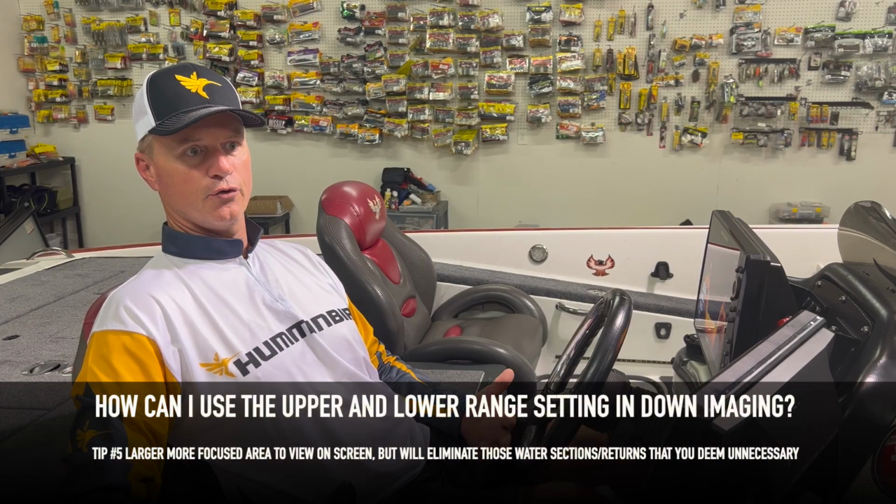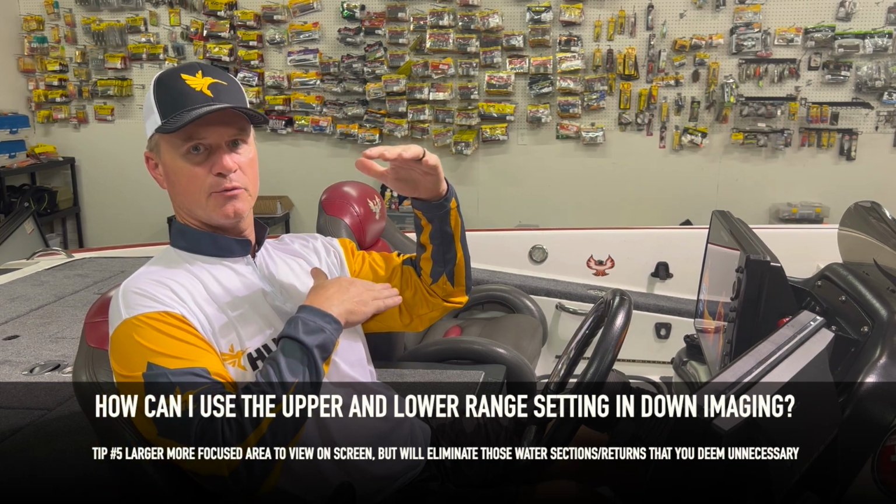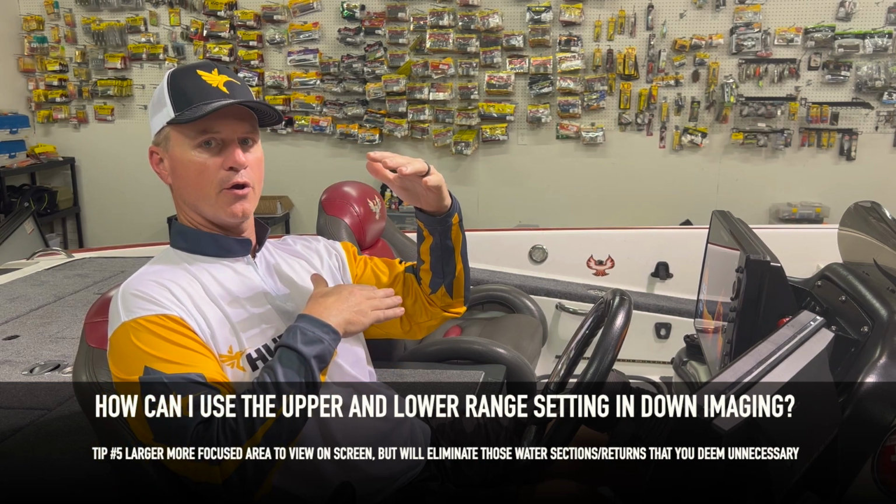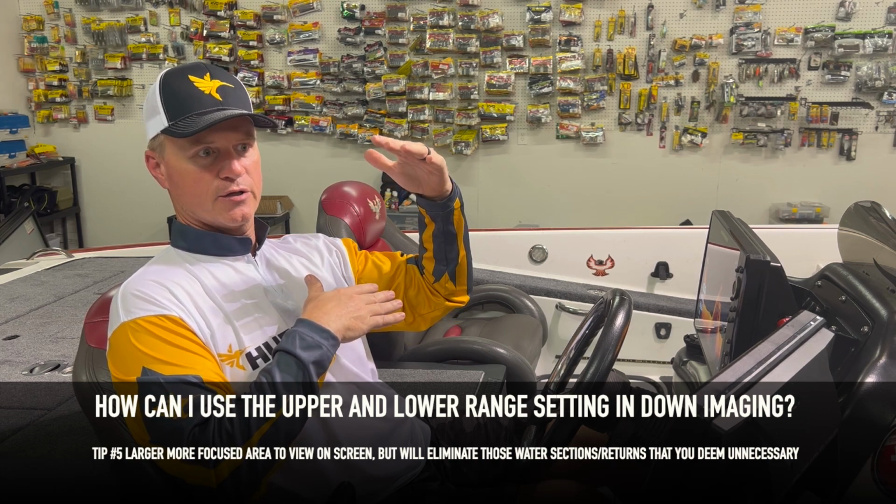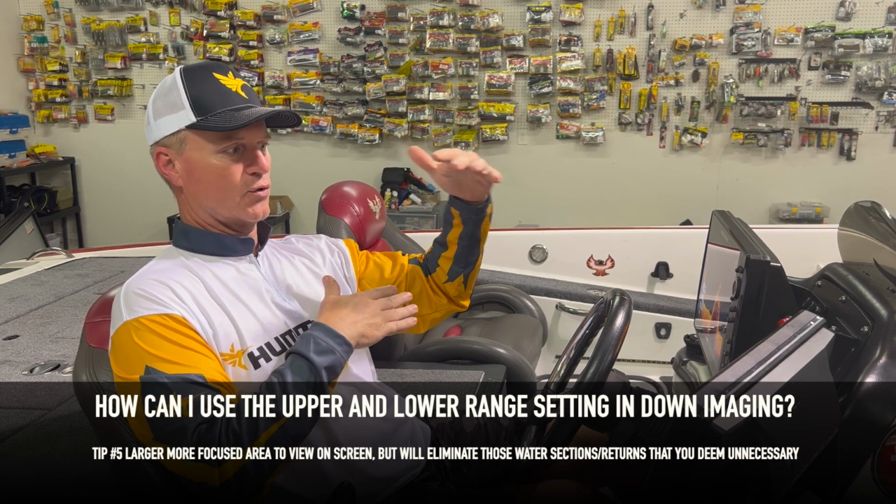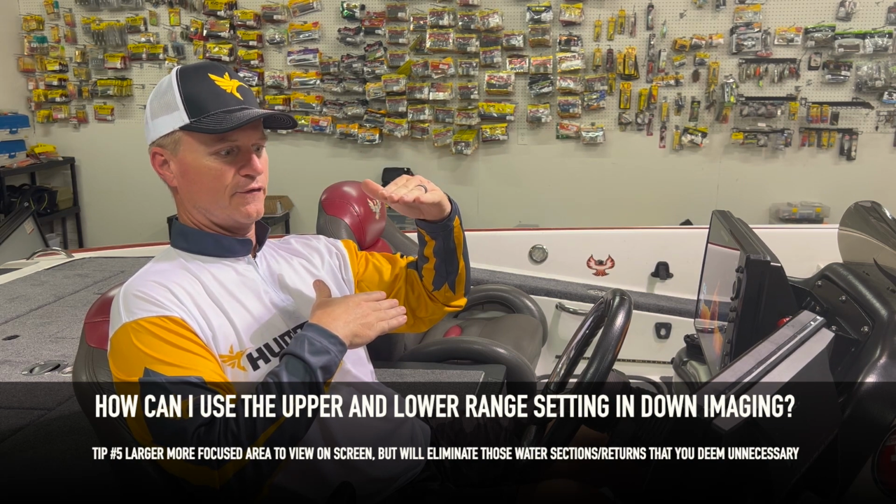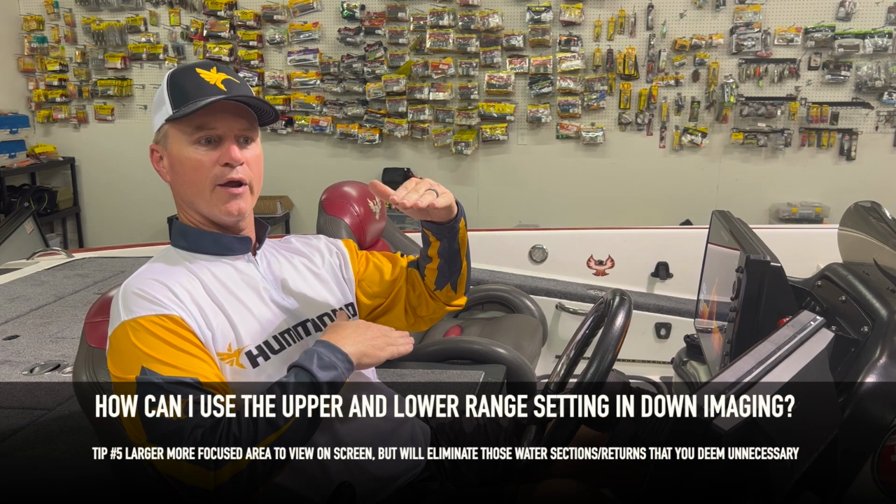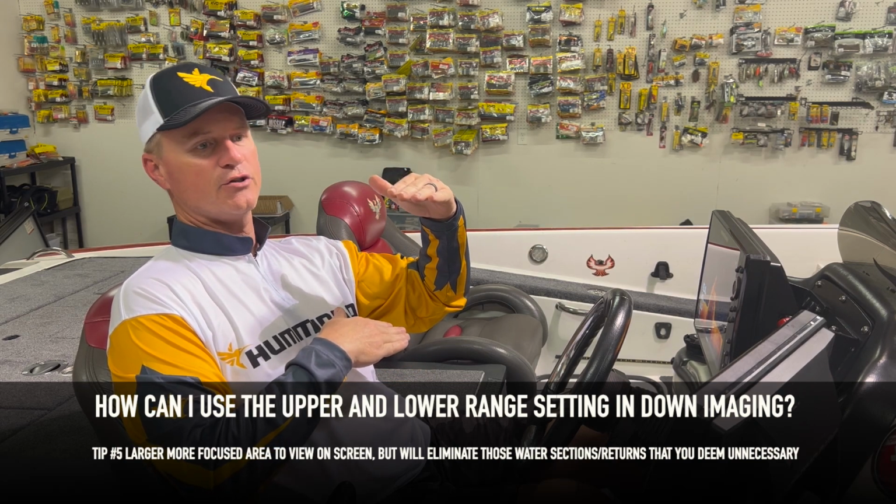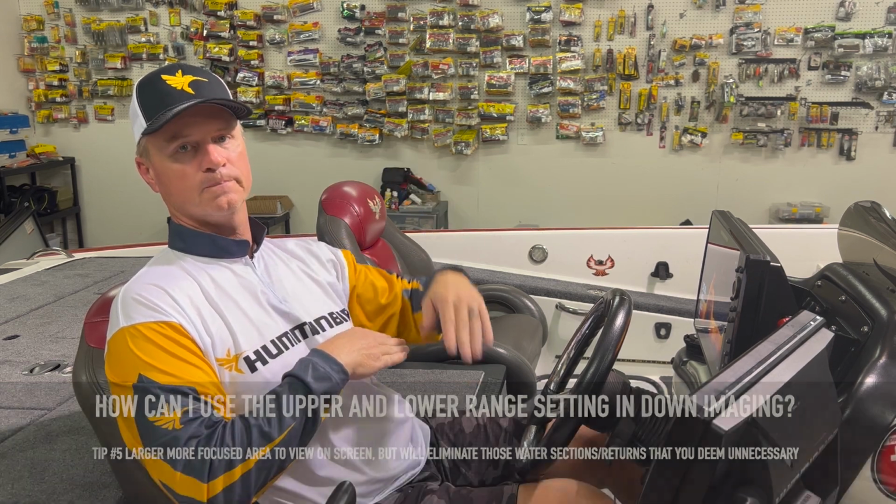So when you set the upper and lower range settings on your DI view, it just makes for a more compressed, enhanced image on the screen. Always remember though, when you get ready to navigate, to change those settings back, because you're telling the screen to quit looking at certain limits. So you're saying don't look down to 10 feet and only look down to 30 feet. So when you get ready to navigate around the lake, remember that you've taken those sonar returns that you've deemed unnecessary and done away with them.